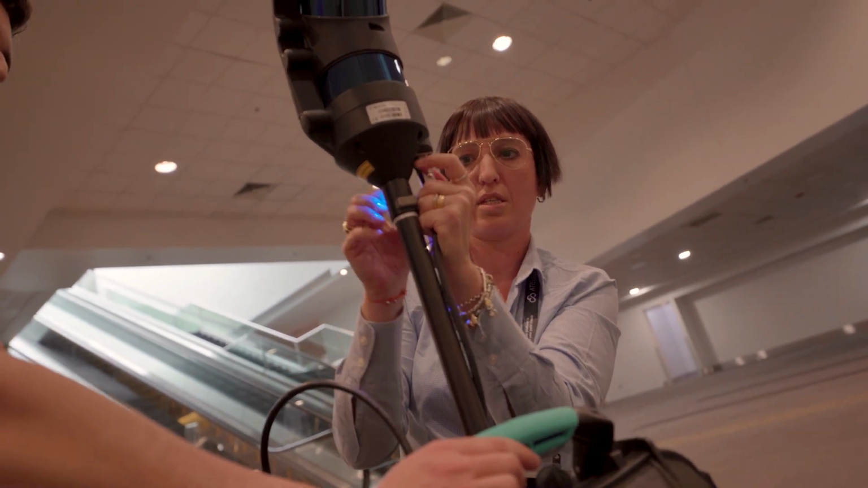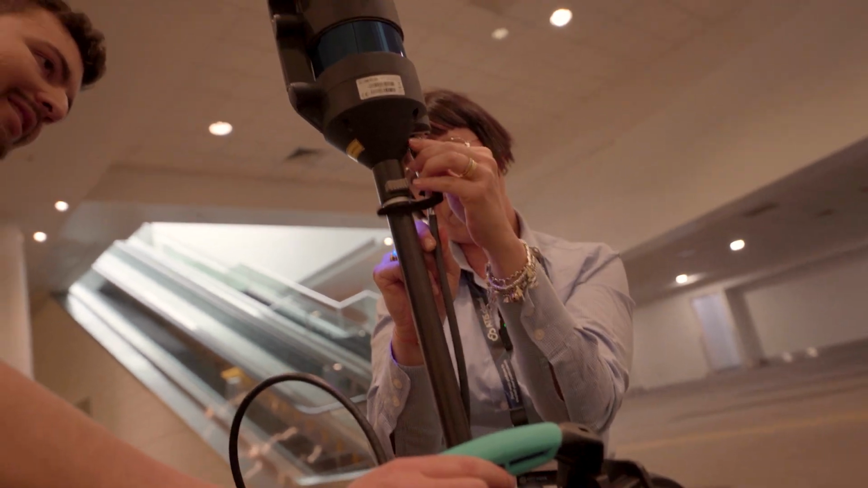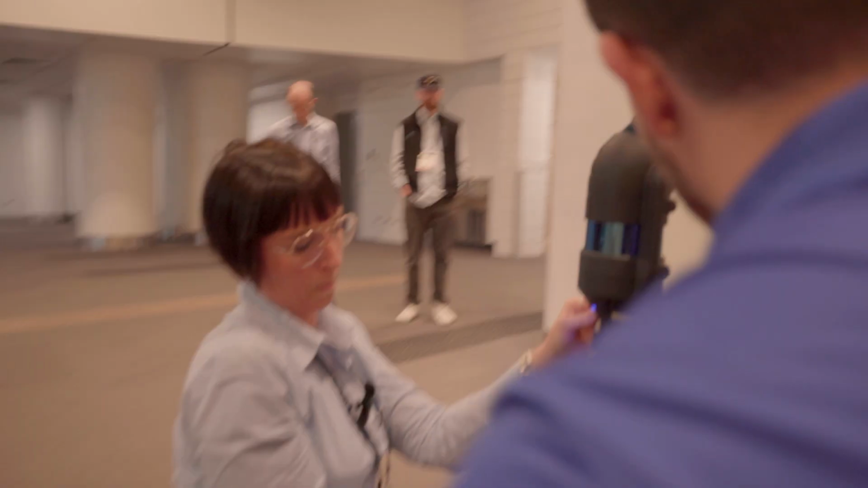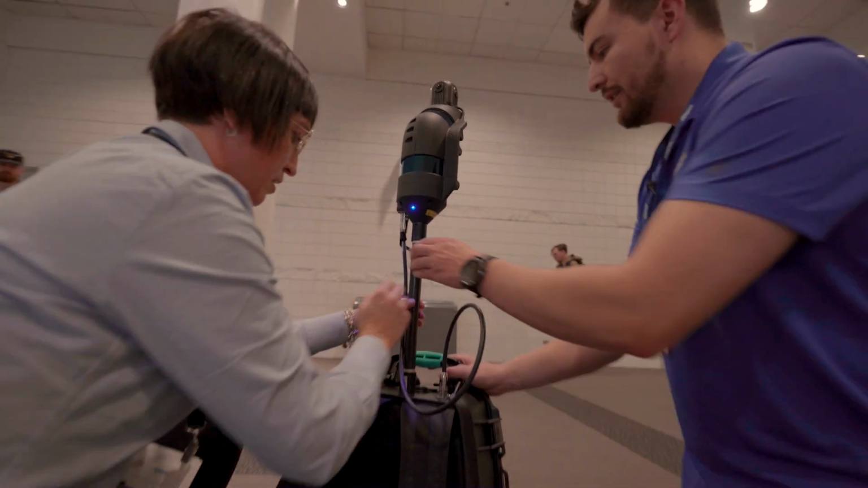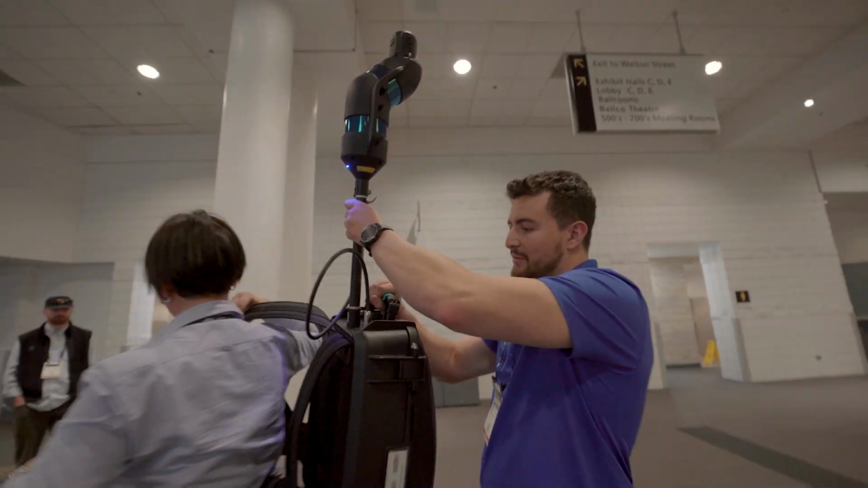When everything is well connected, there's a little blue light here. I don't know if you can hear it, but you can actually hear the systems all fired up. We got the little hum of our sensors going. Okay, and here we are. Now we are ready to scan. So I can go ahead and hold this. Thank you very much.